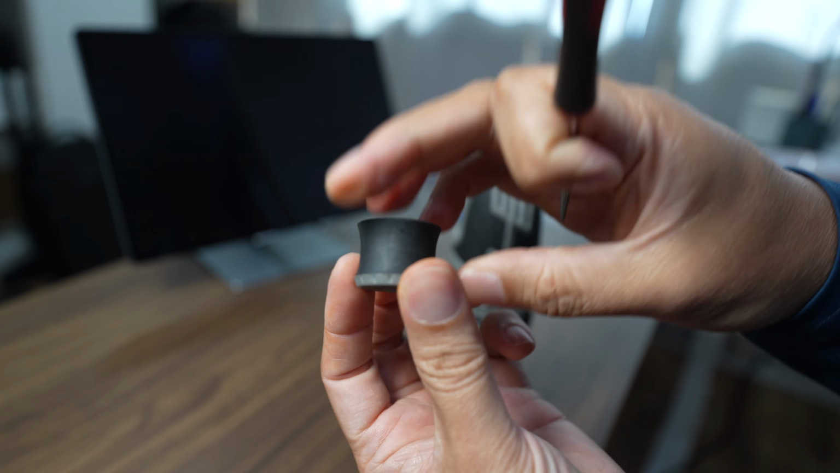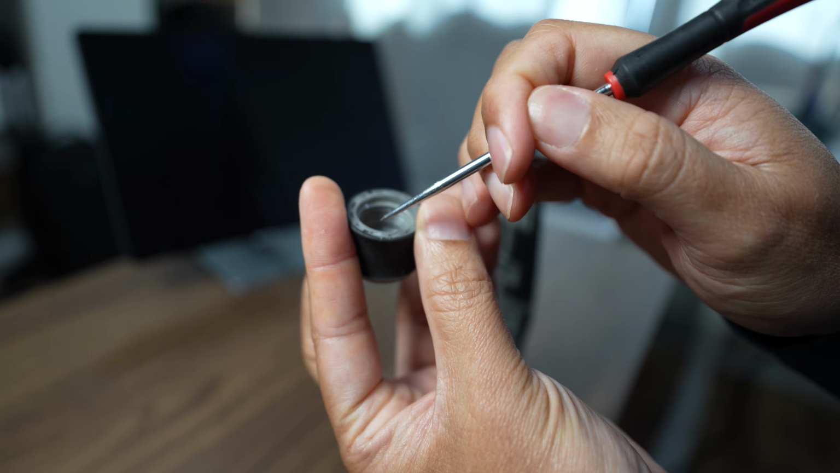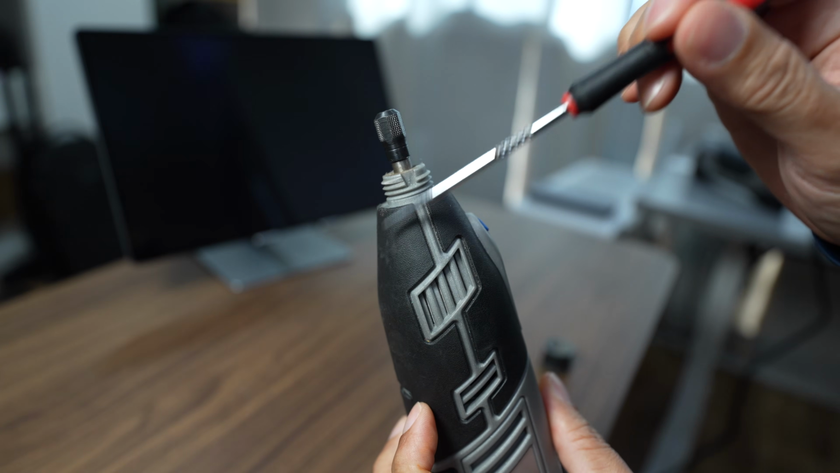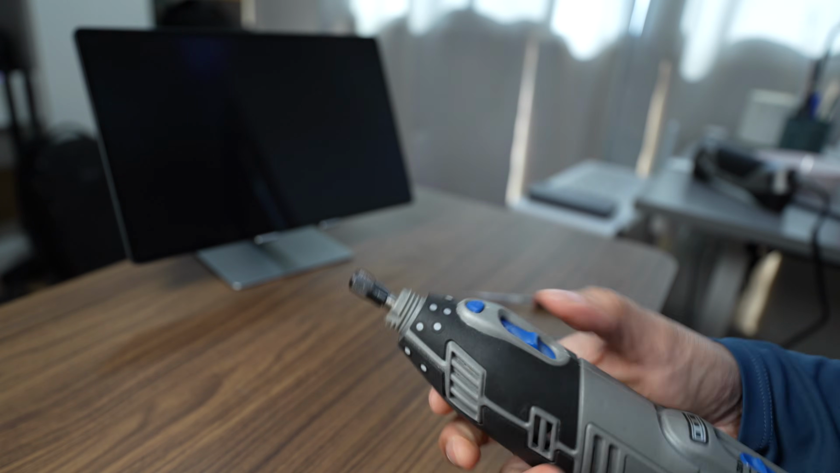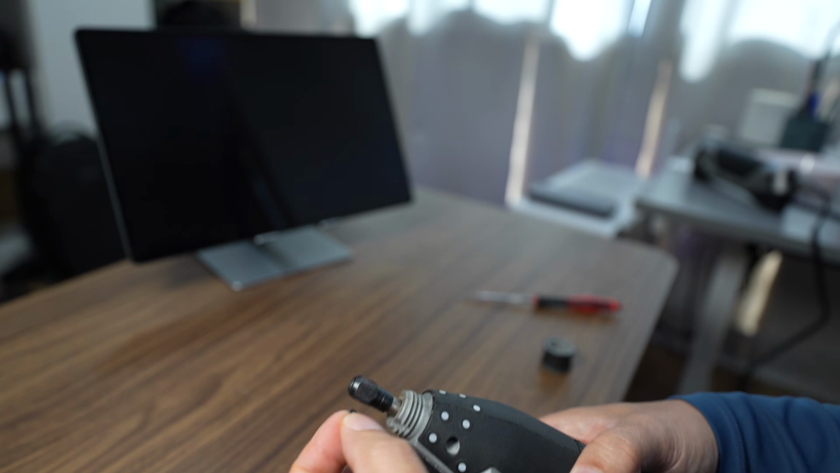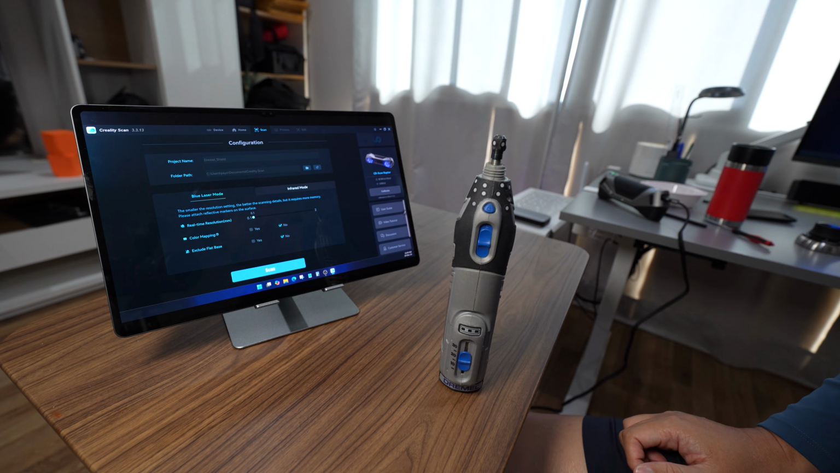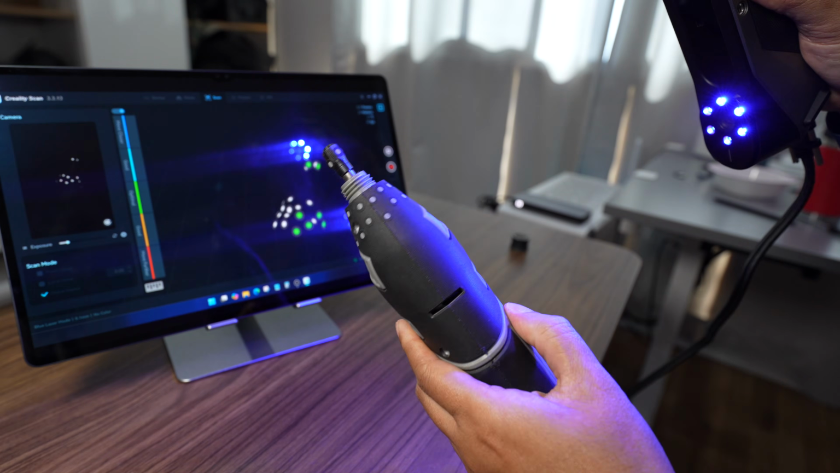So if I scan this side and then I scan this side, this lid will block the light from seeing the other side of the thread, so it's very difficult to scan the female thread, but it's easier to scan the male thread. I add the markers onto this surface and then I scan it all around. I choose 0.1. I need the highest resolution because I'm going to cut this thread into the clay.